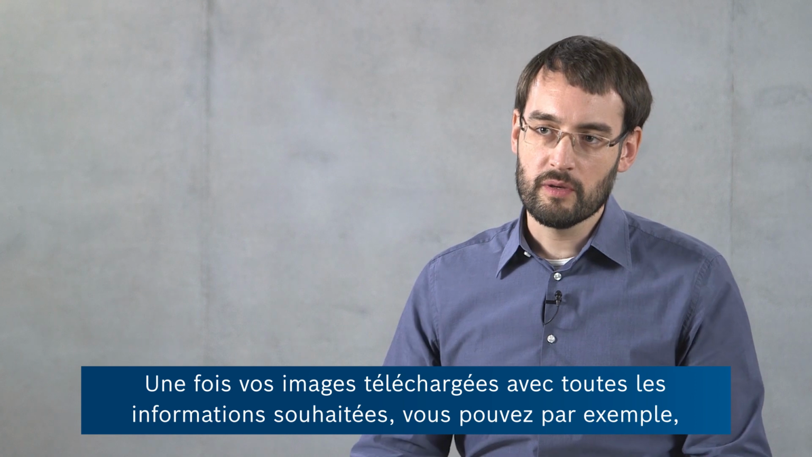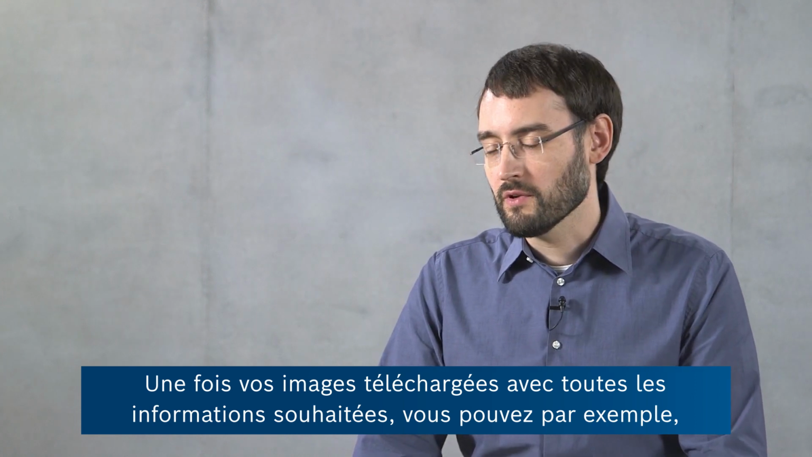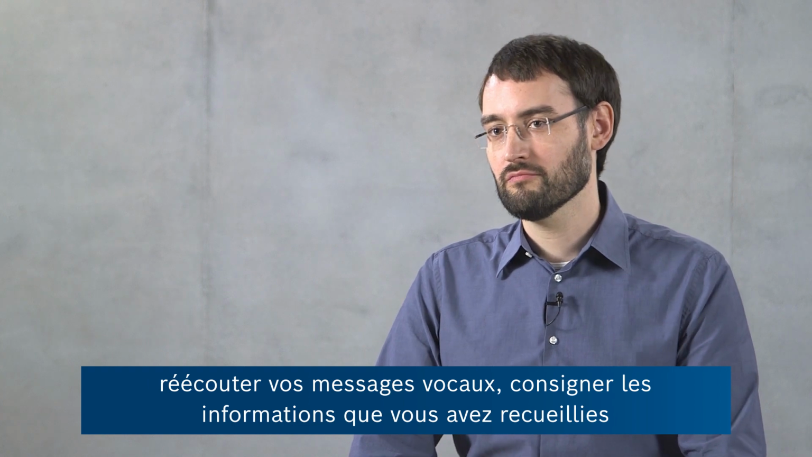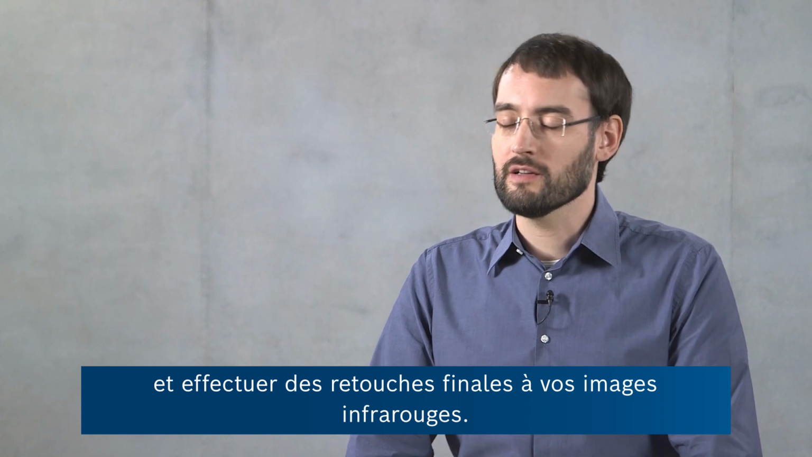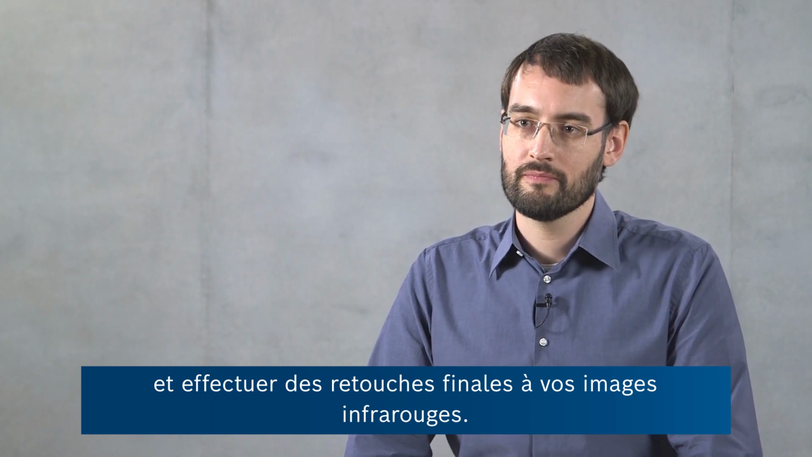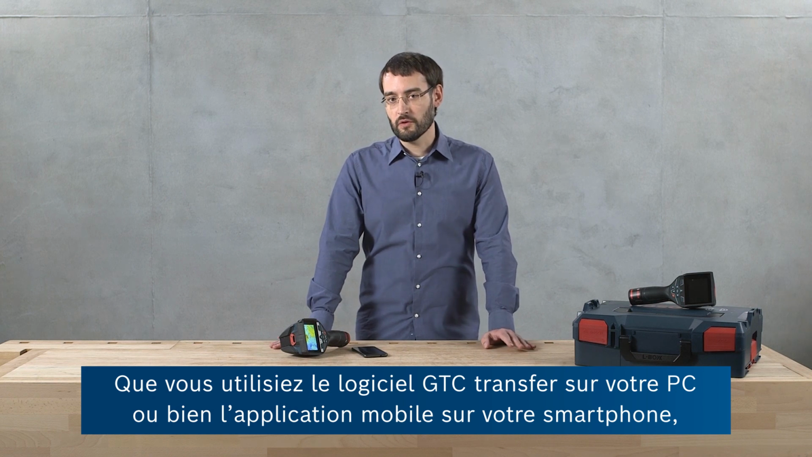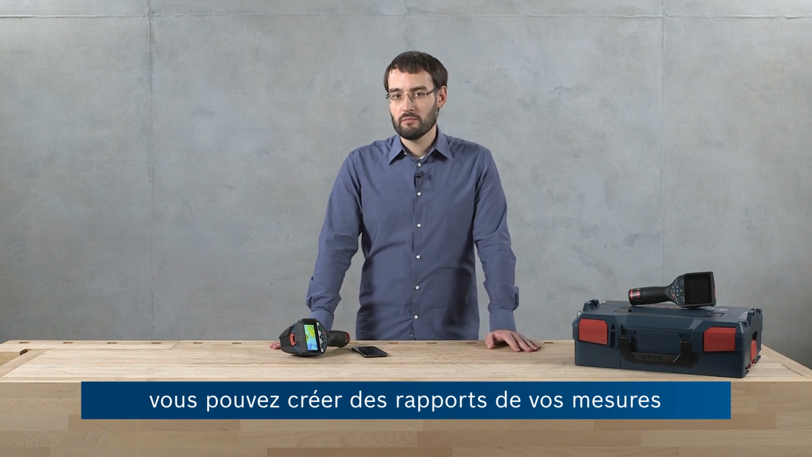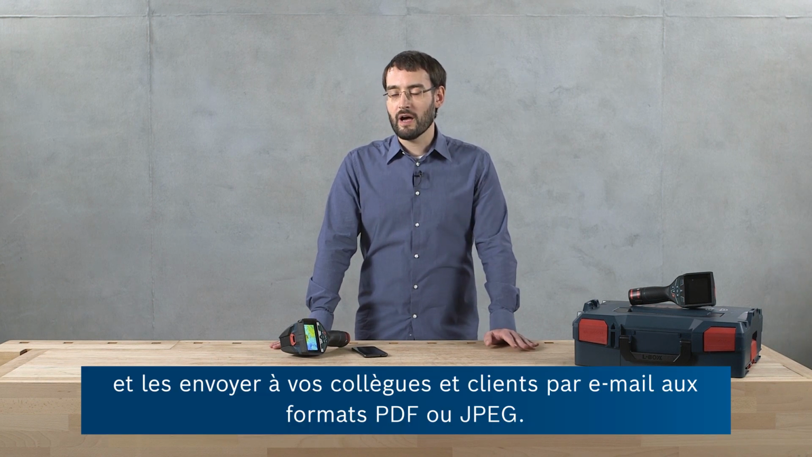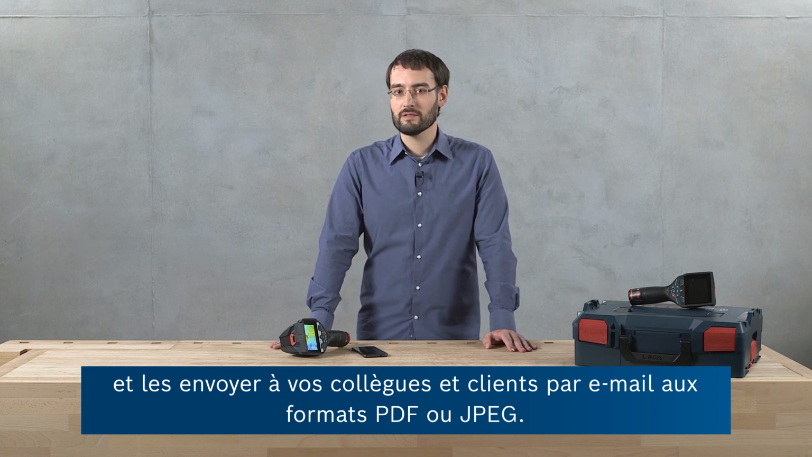Once you've downloaded your images and all the included information, you can, for example, listen to the voice notes again, write down the information you've collected there, and make some final adjustments to your infrared images. And then, whether you're using the GTC transfer software on your PC or the app on your smart device, you can generate reports of your measurements and send them either as a PDF or as a JPEG to your colleagues and customers via email.